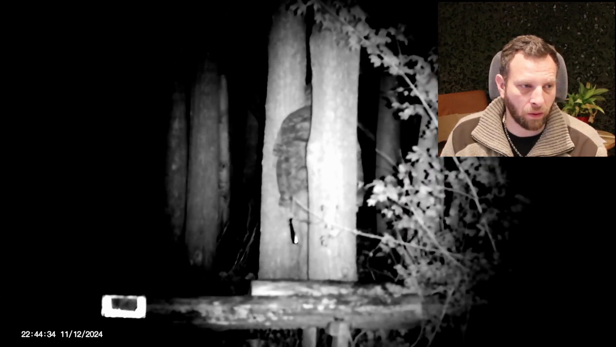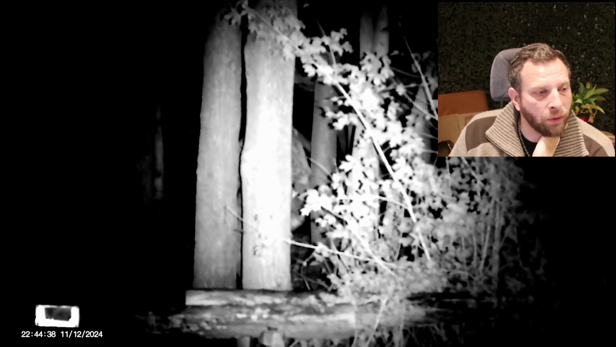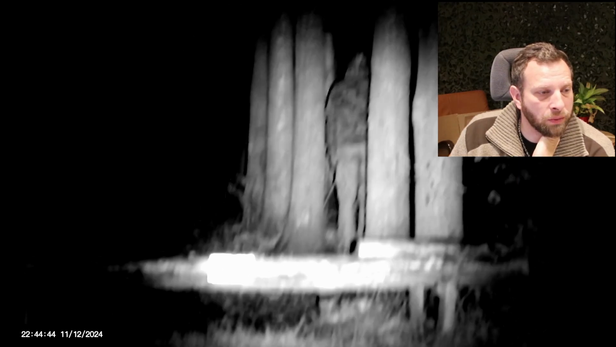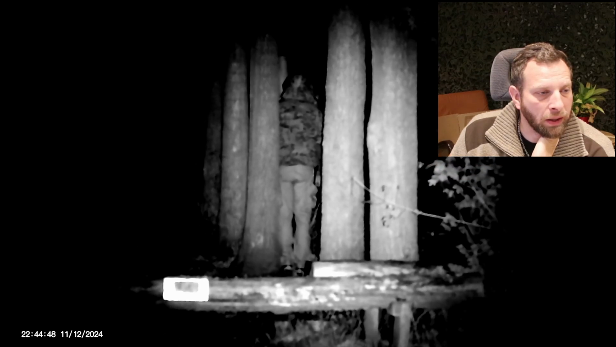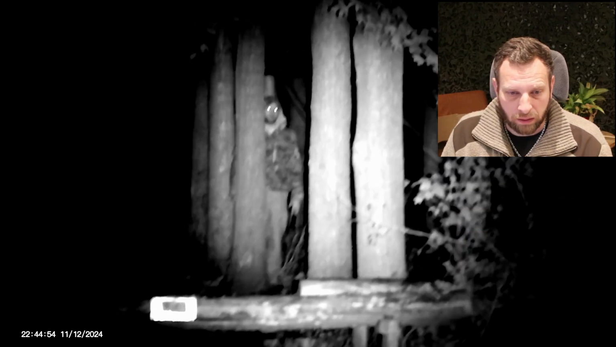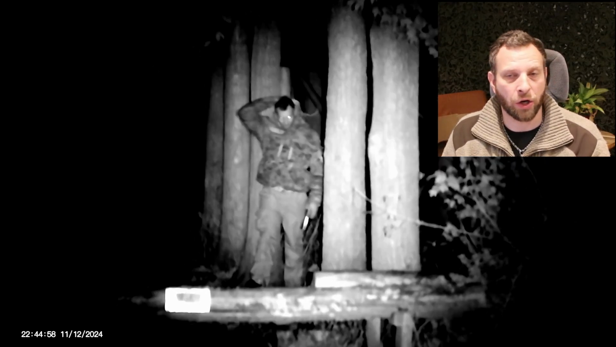Now we're gonna go and see how the near infrared looks when we're in the trees. And what we did notice was that the eyes really light up, which is typical, and that the near infrared treatment works quite well. Alright, so let's see how we can get that stitched together.